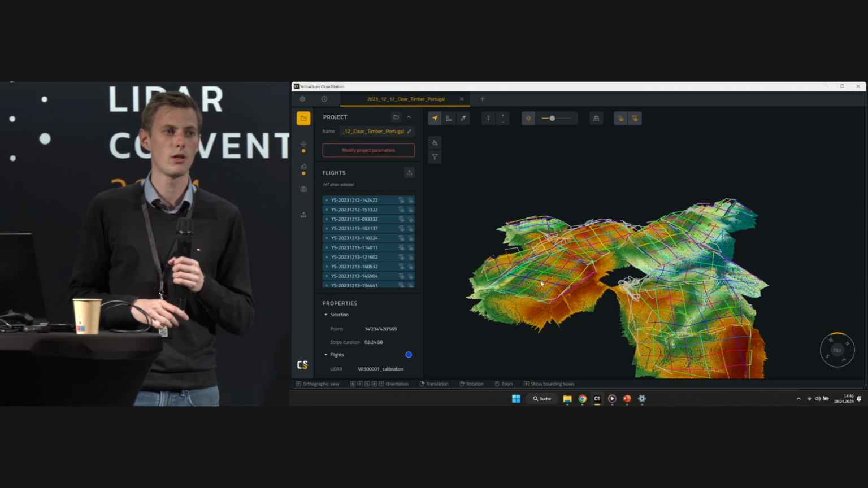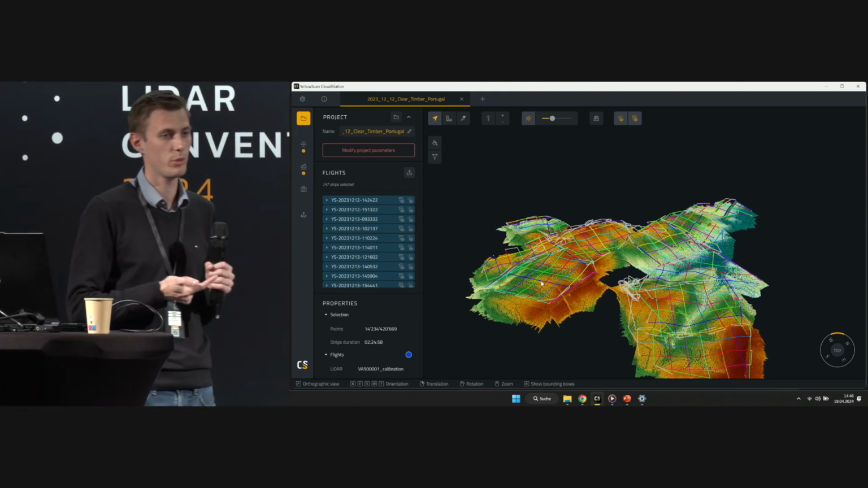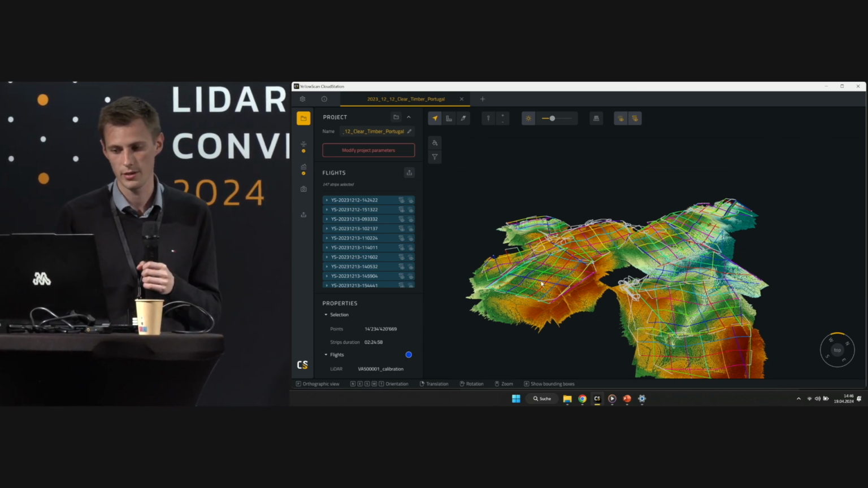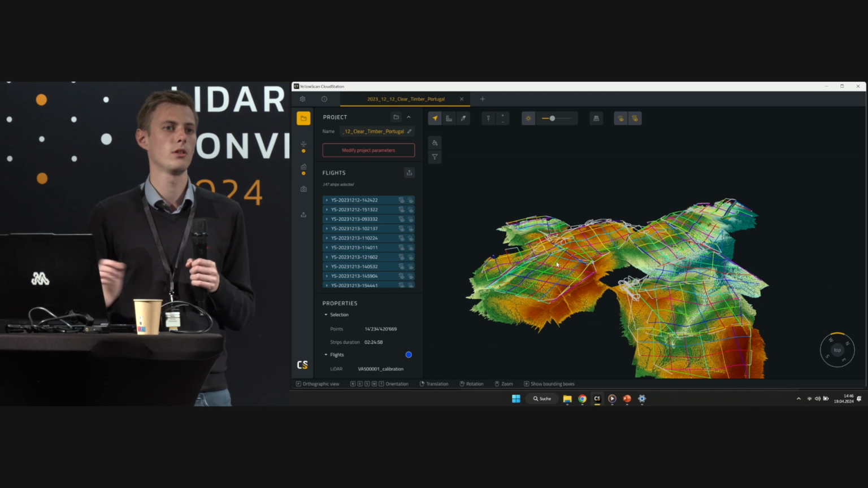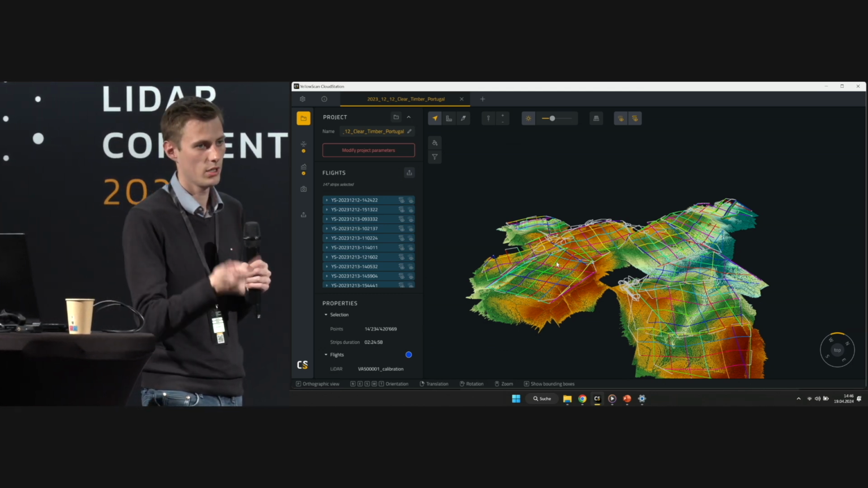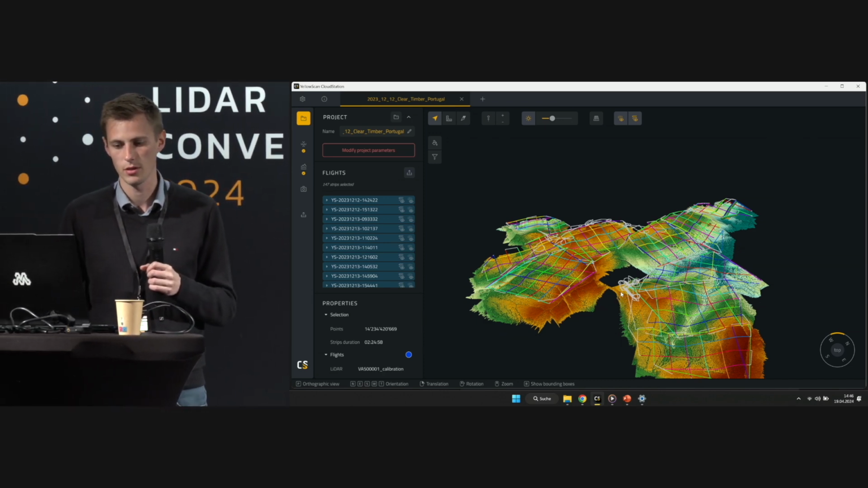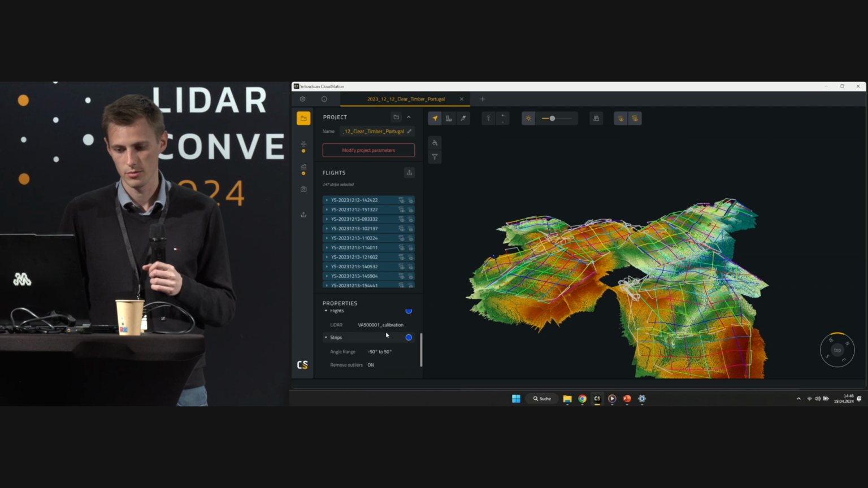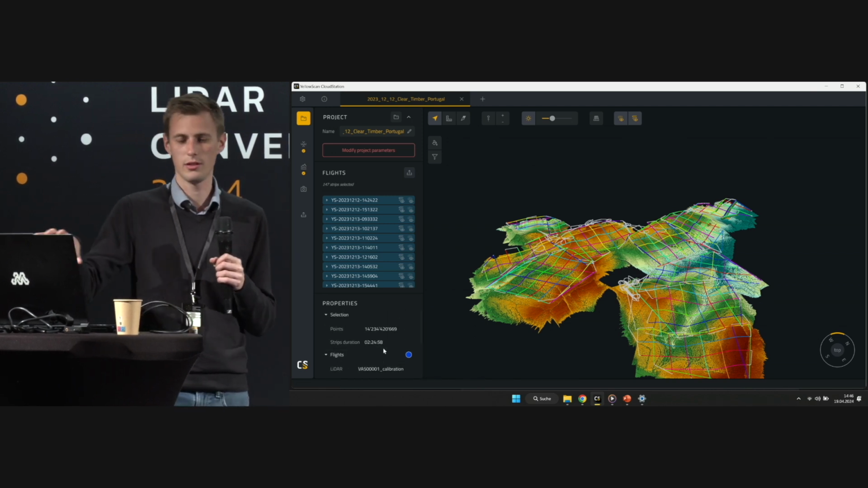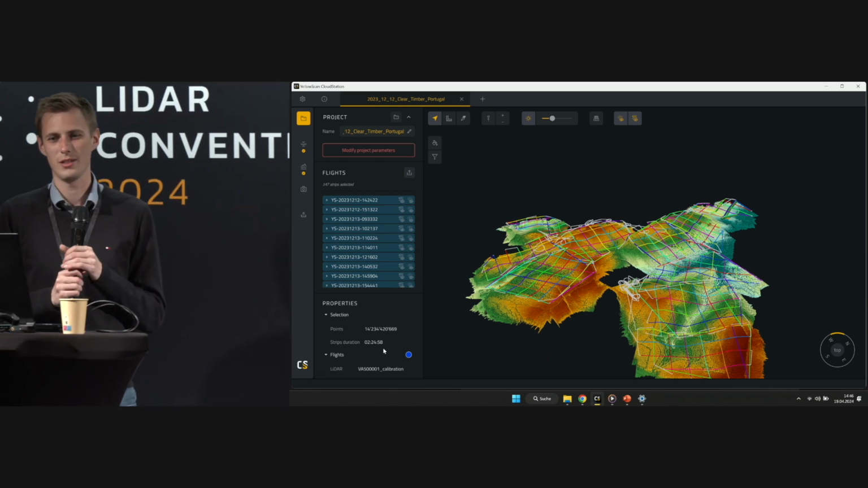You can definitely go downwards with the overlap. You can go up with the height, because the scanner is able to do it also at higher heights. But we also trained the AI with exactly these settings: 50% overlap, 60 meters flight height, and that's why we are using it like this. So it took a while to process the data, and the project file is 660 gigabytes only for this project.